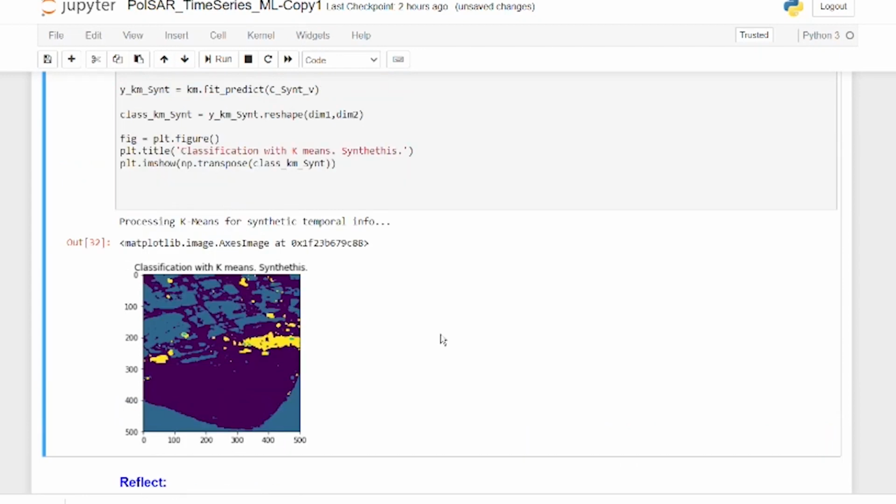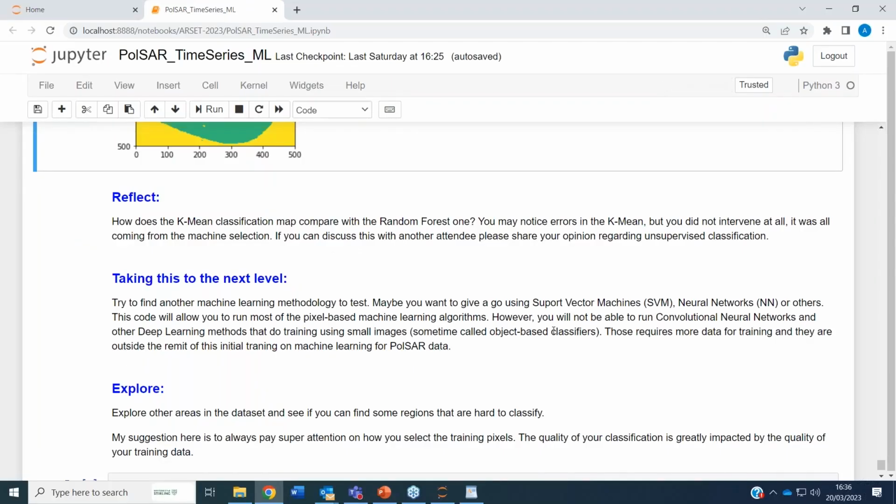Nevertheless, this type of unsupervised algorithm is useful sometimes, and you may want to exploit them in some situations. That is really all, the code is finished now, and I would like to finish this with